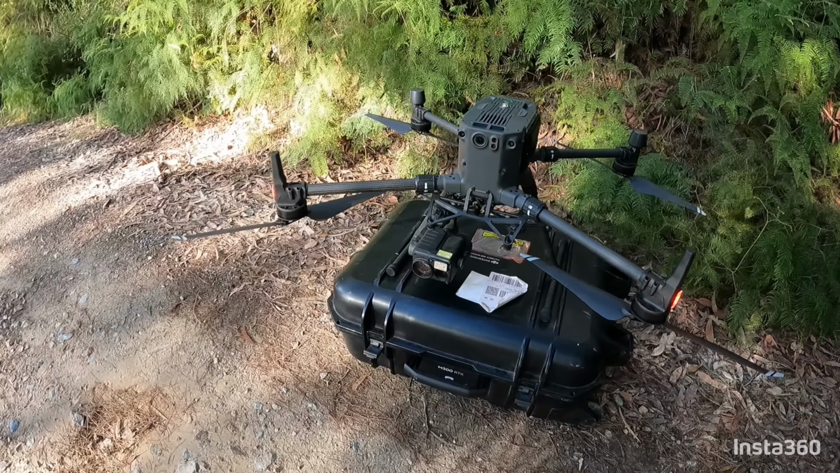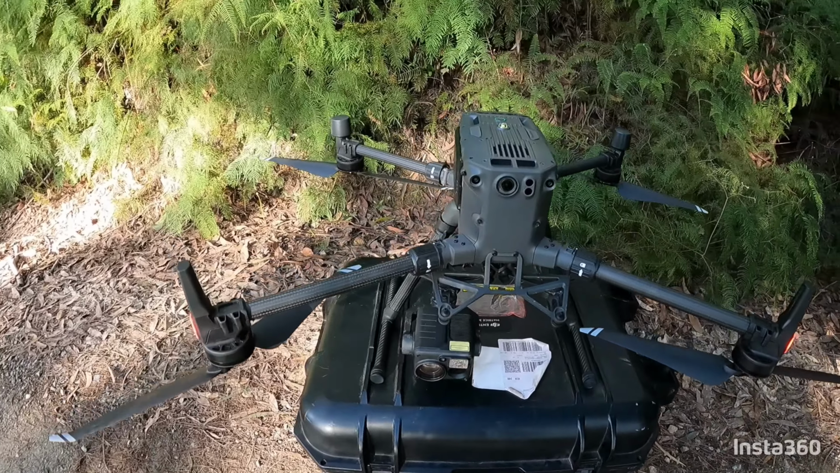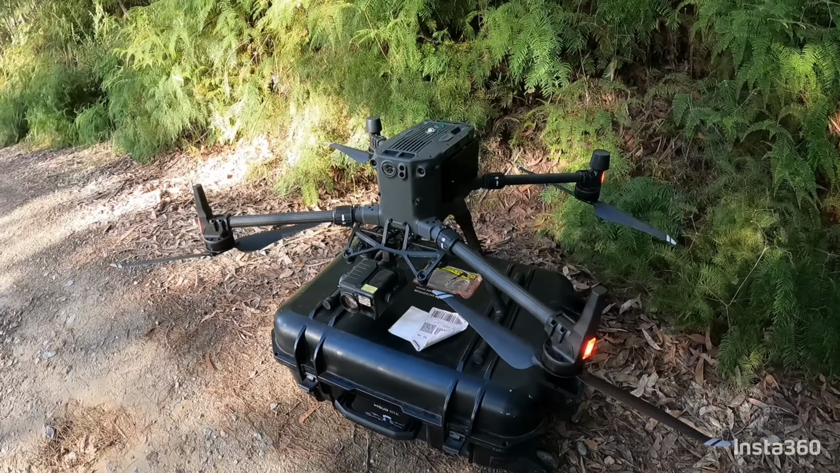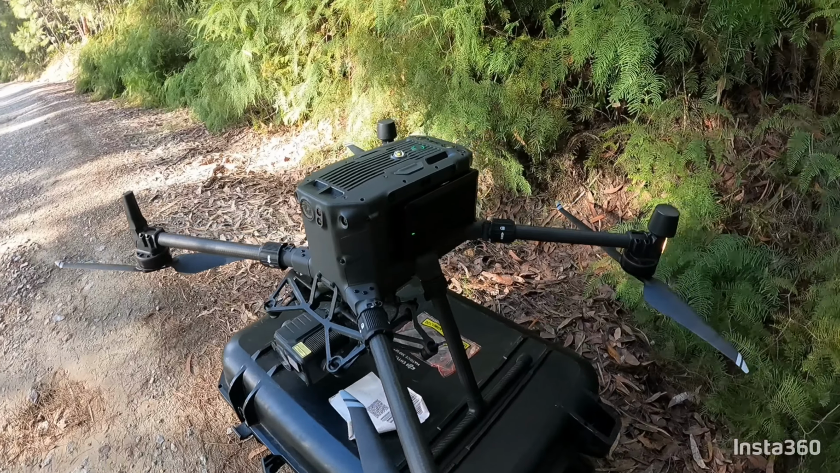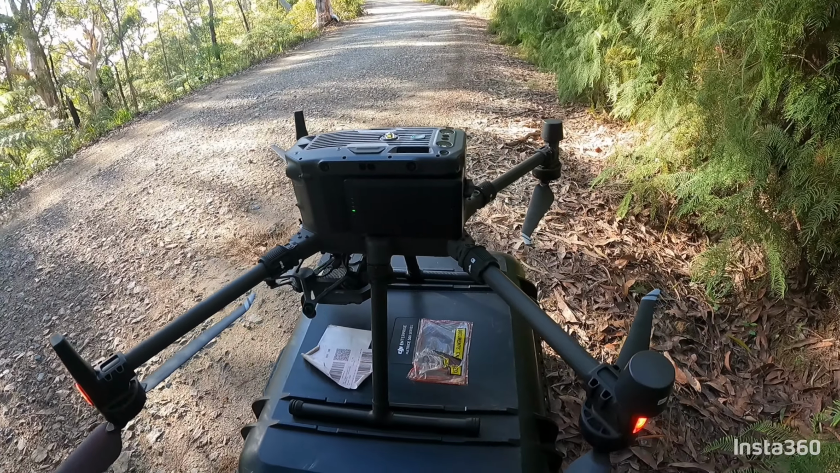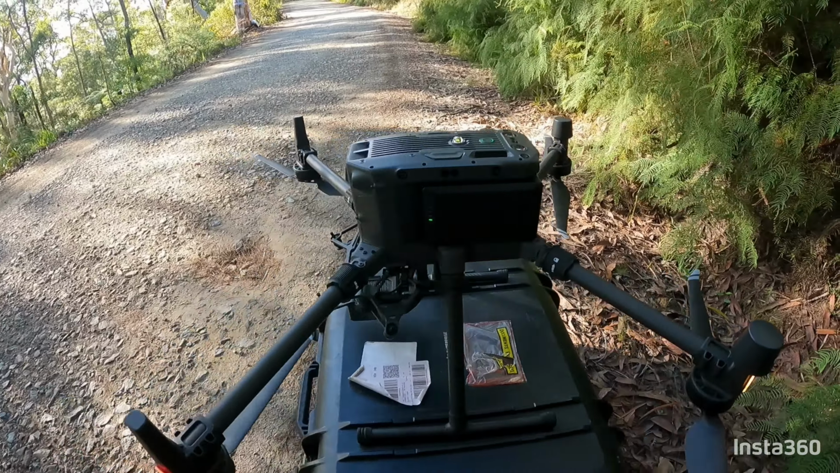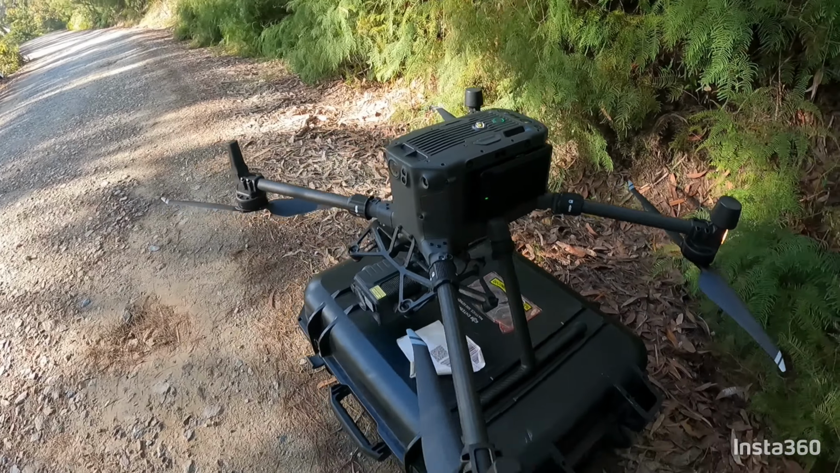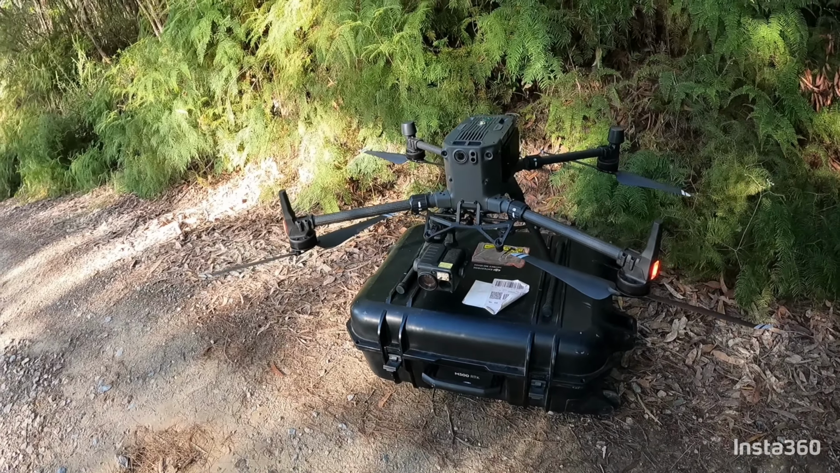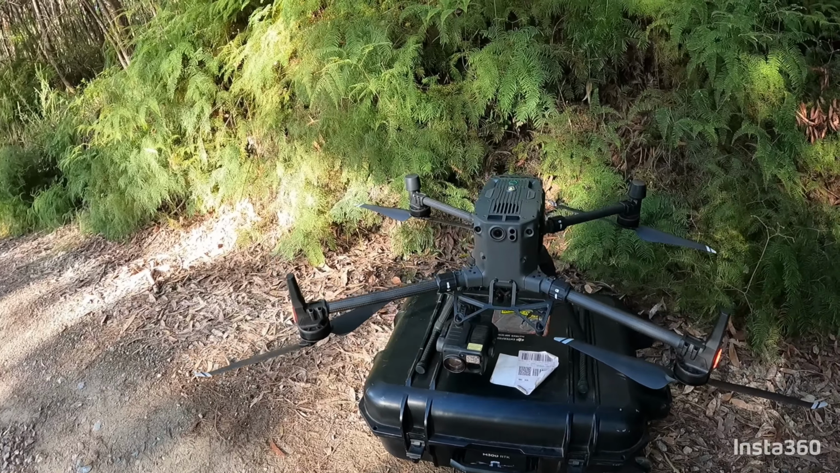This is our drone. It's a DJI Matrice 300 with a H20T thermal camera gimbal on it. I've got a flight time of about 40-50 minutes. Each set of batteries, I've got 4 sets of batteries, so it gives me about a 2-hour flight time coming in and out. The size of this, it's quite large.